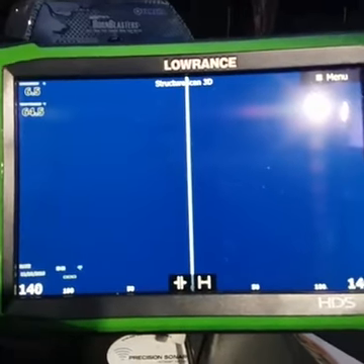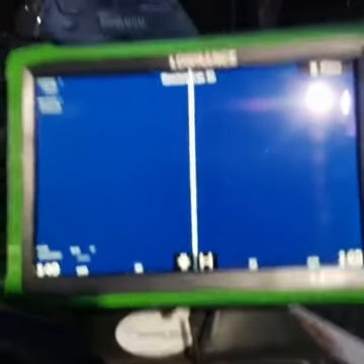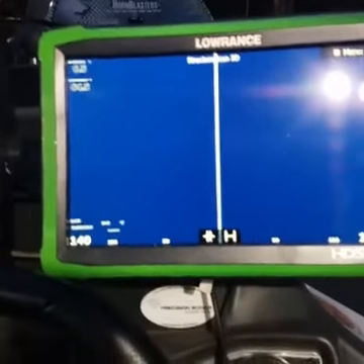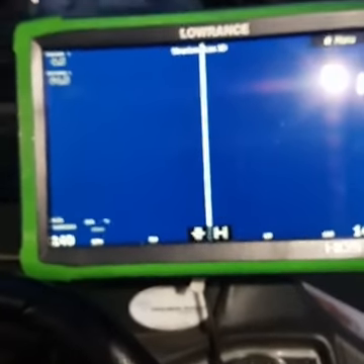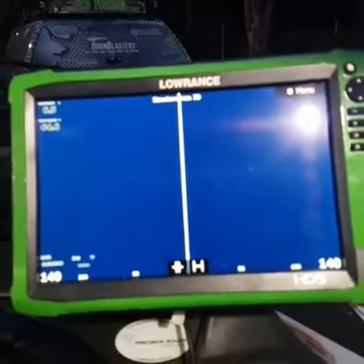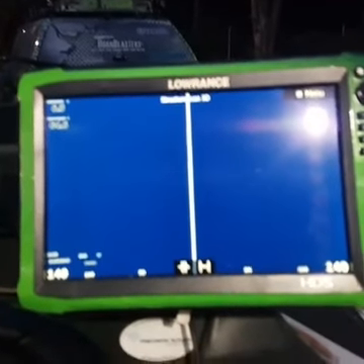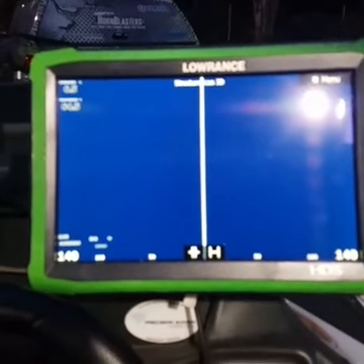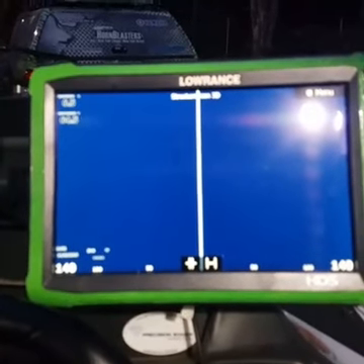Juan Ruiz wants to know about the shallower grass settings. Basically, he's fishing Okeechobee, Toho, all the Florida lakes down there. If you're fishing a grass lake, you need to set your graph up for that.